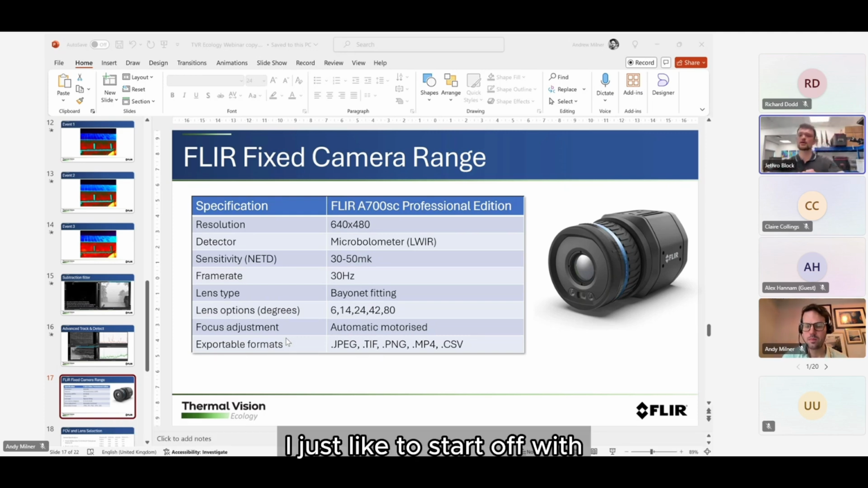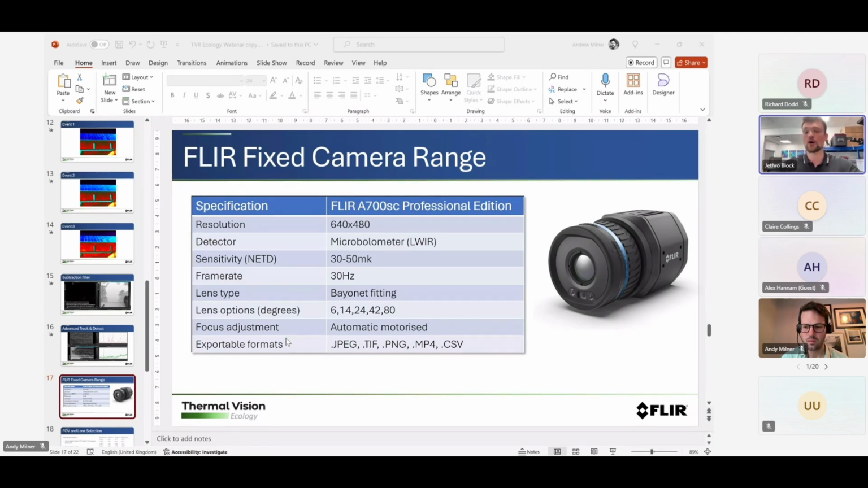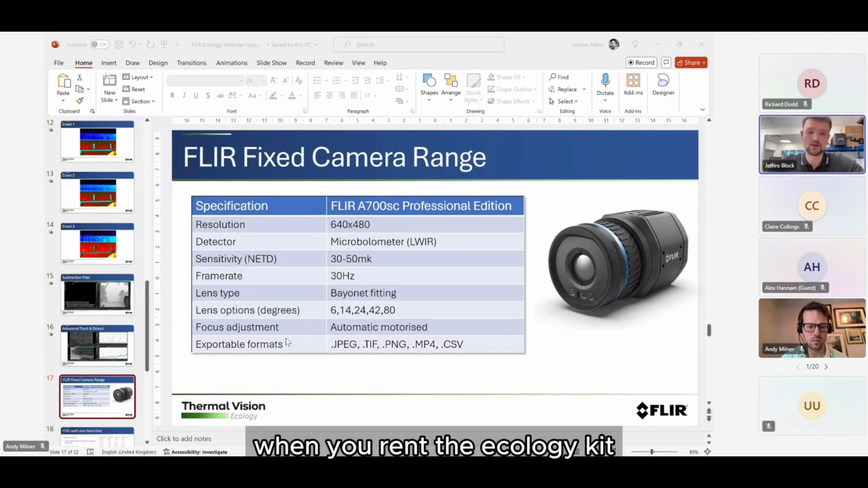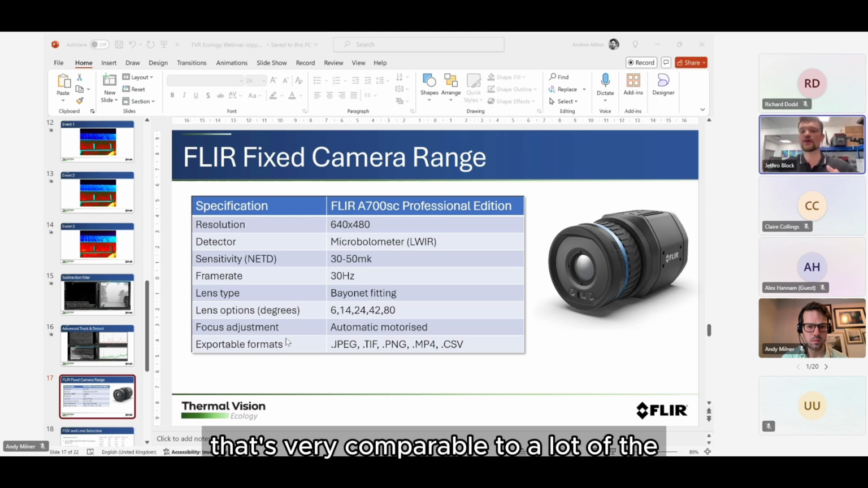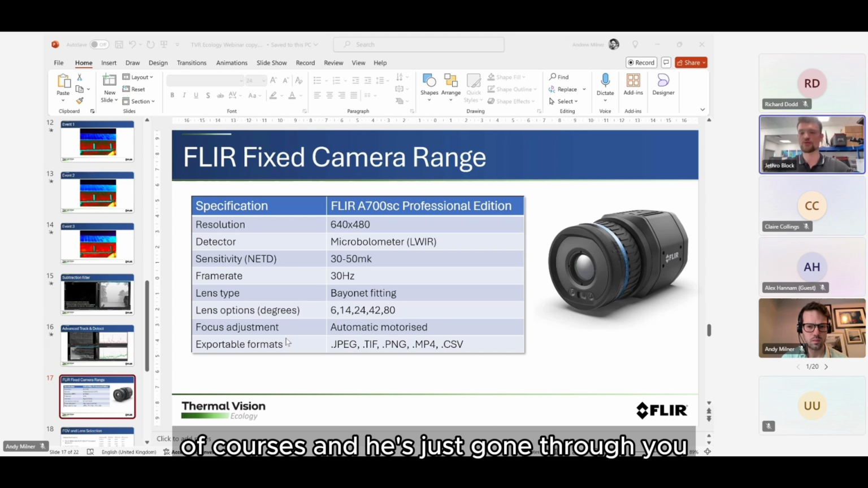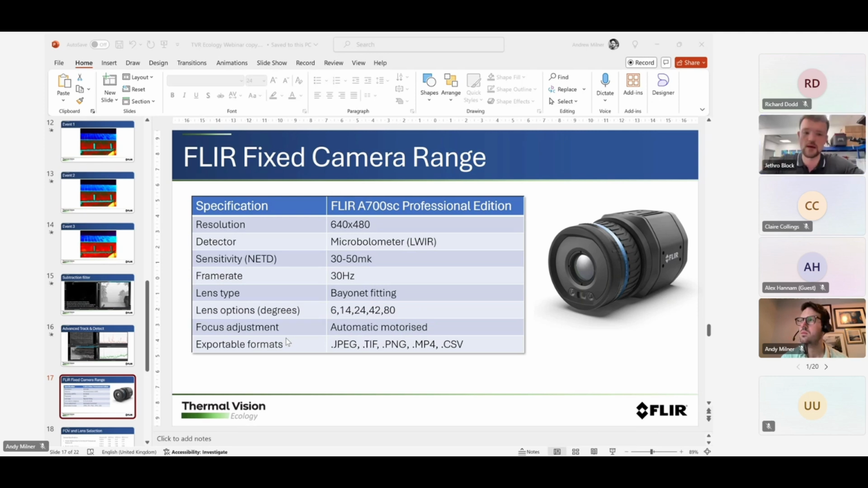I'd just like to start off with some technical specifications of the main camera that we'll be renting out when you rent the Ecology Kit. That's the FLIR A700 Science Kit. The resolution is 640 by 480, which is very comparable to a lot of the scopes that you will be purchasing. Of course, as Andy's just gone through, you get the software, which you perhaps won't with the scopes, but the resolution is very similar.